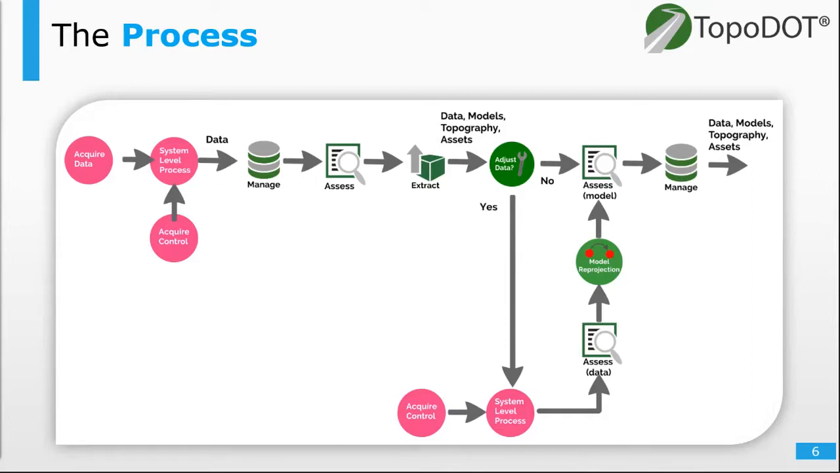From there, the exported point clouds feed into the Topodot process. These are the green icons. And here we offer a complete and comprehensive workflow to help manage that data, assess the quality of it, and extract the value from that data. And most important, we extract it into the format or export it into the format of your choice.